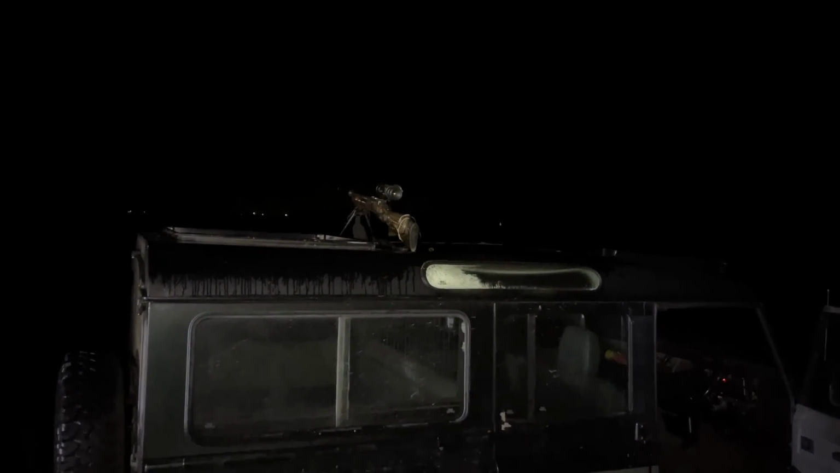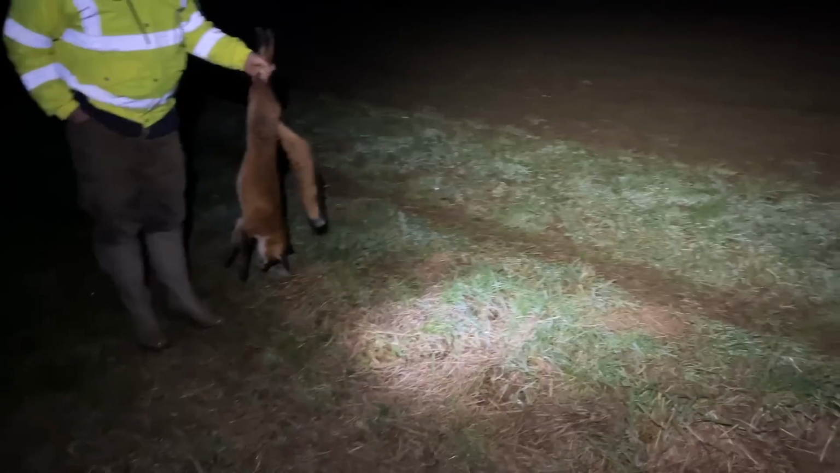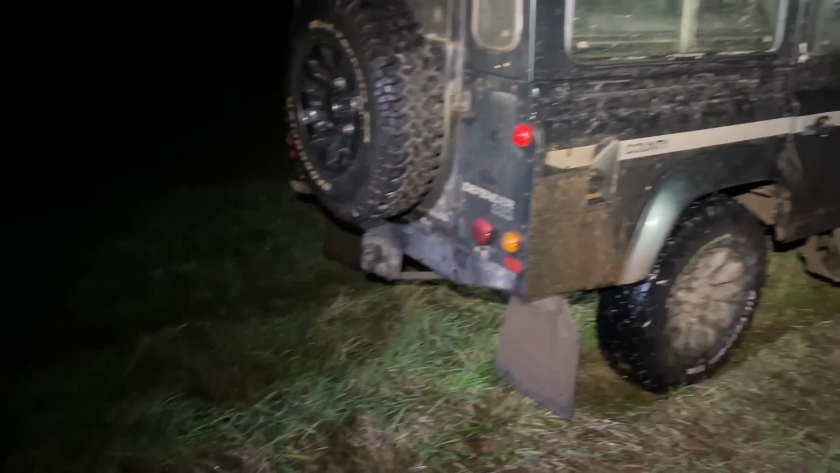Top of the land. Spotted with a hike. Came out of that corner up there. Straight to the call. Vixen in heat, that call, you know. It usually works for dogs, but clearly it worked for the vixen as well. So happy with that, good result. Right, on to the next one, shall we?